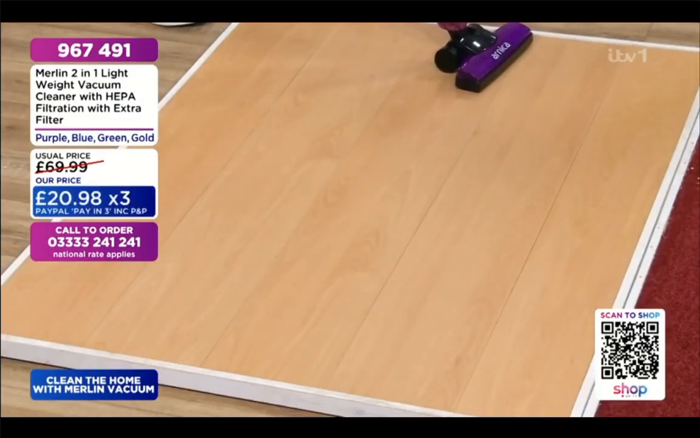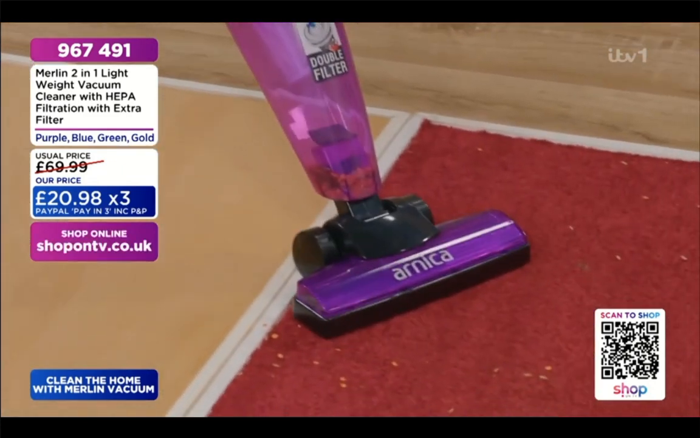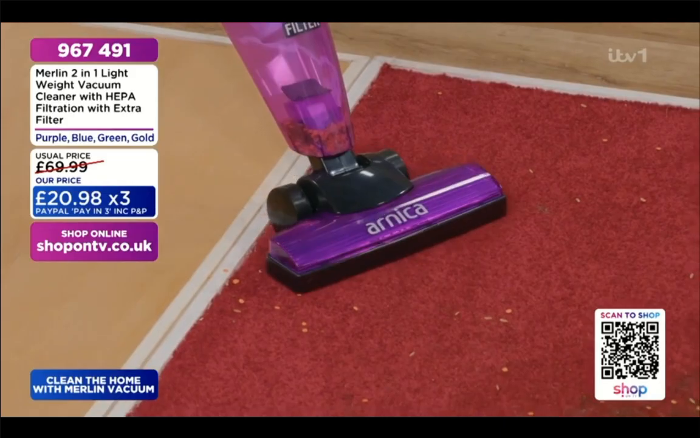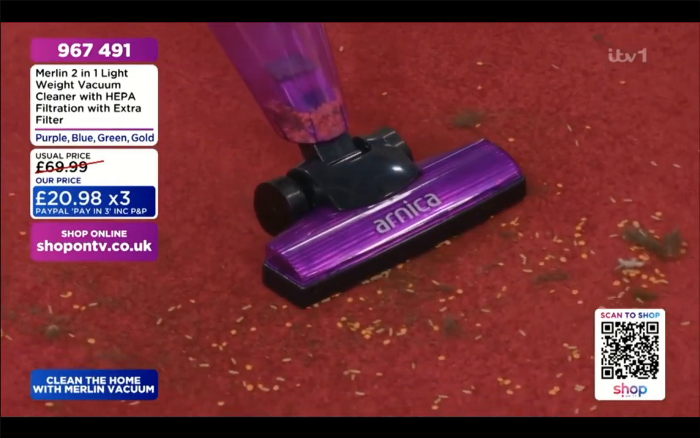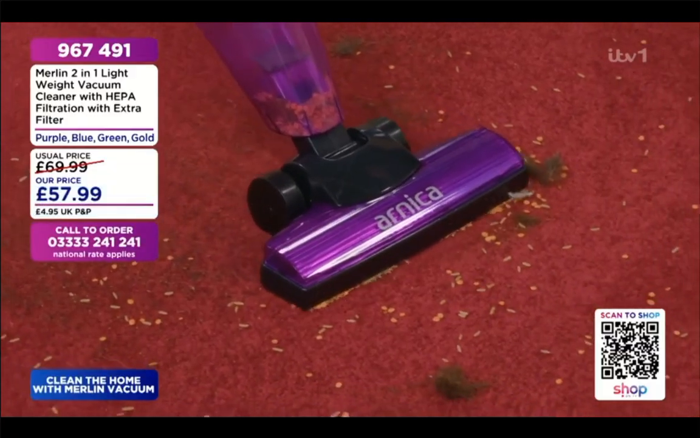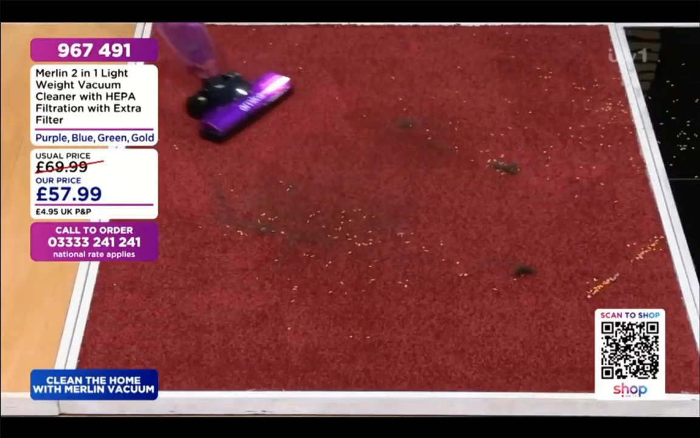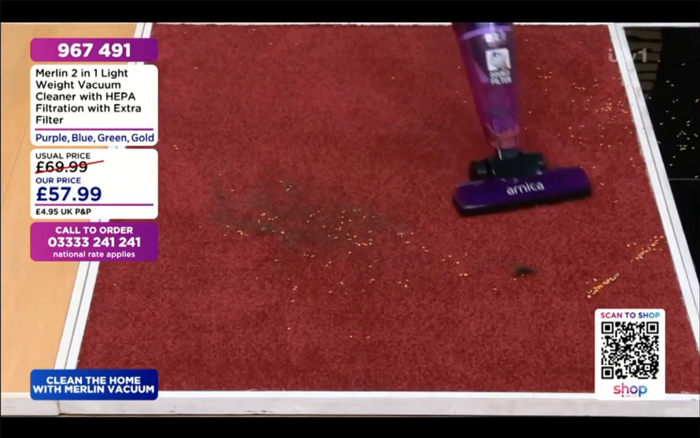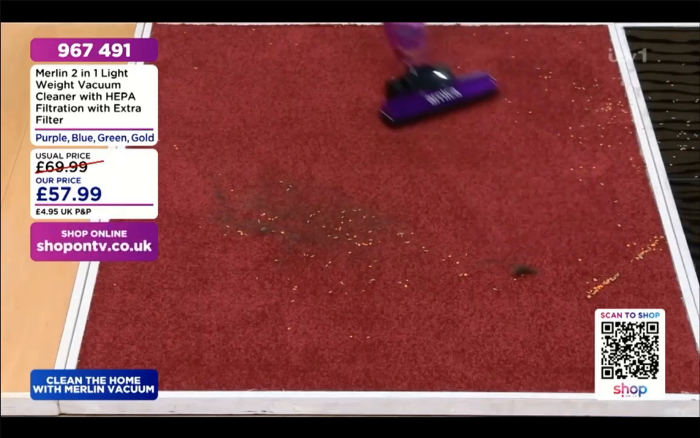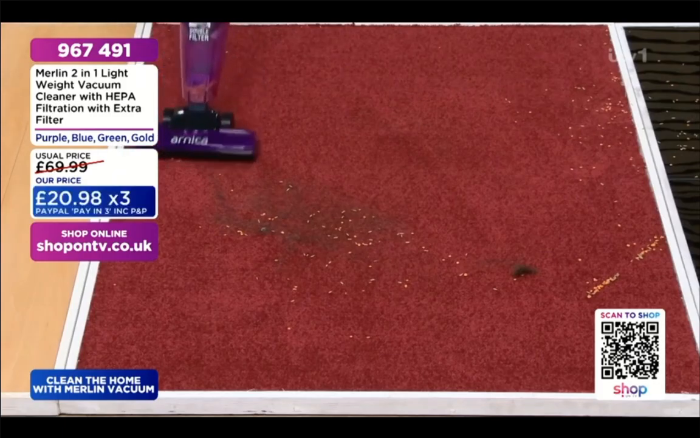So let's go onto the carpet. Let's cut right through the middle of this dirt, and we'll show you how good it is. Now remember, it doesn't matter if we use it on a short pile carpet, a deep pile, a rug, a Persian rug. As I say, it can be Berber. It doesn't actually matter. It can be any type of surface. Short piles, deep piles, rugs and runners. And remember, there's no settings to change, Rob, when you go from one surface to the next.